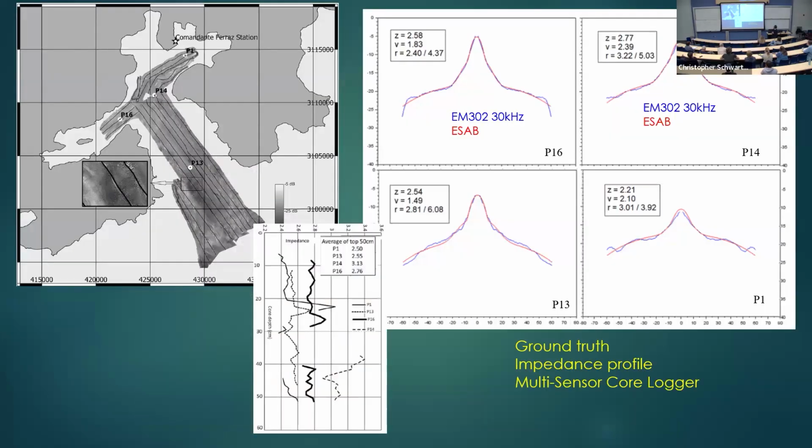So we did the angular response analysis. It was possible to do angular response analysis and compare to ground truth. Actually, we had a wonderful ground truth. You know, for all the piston cores, we had like that.